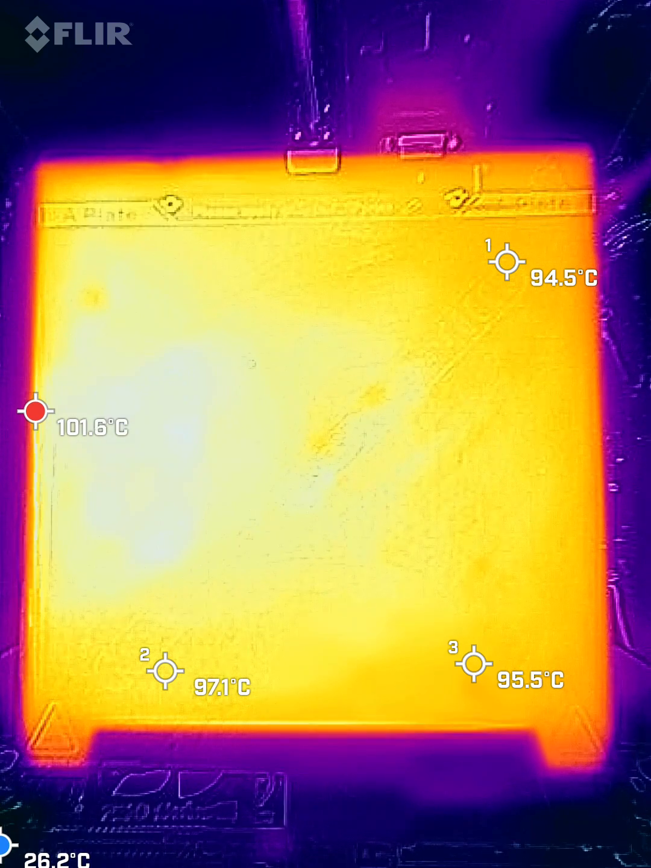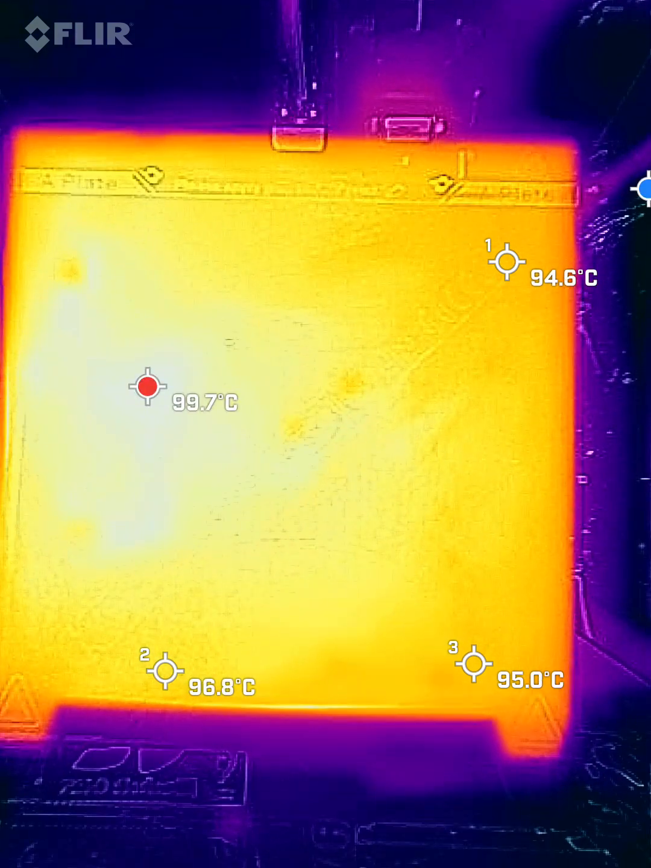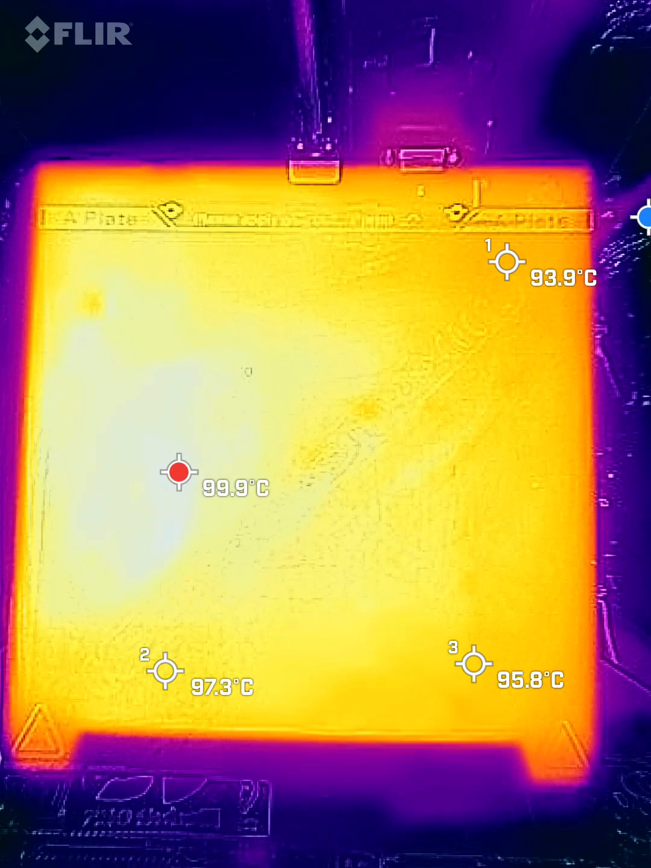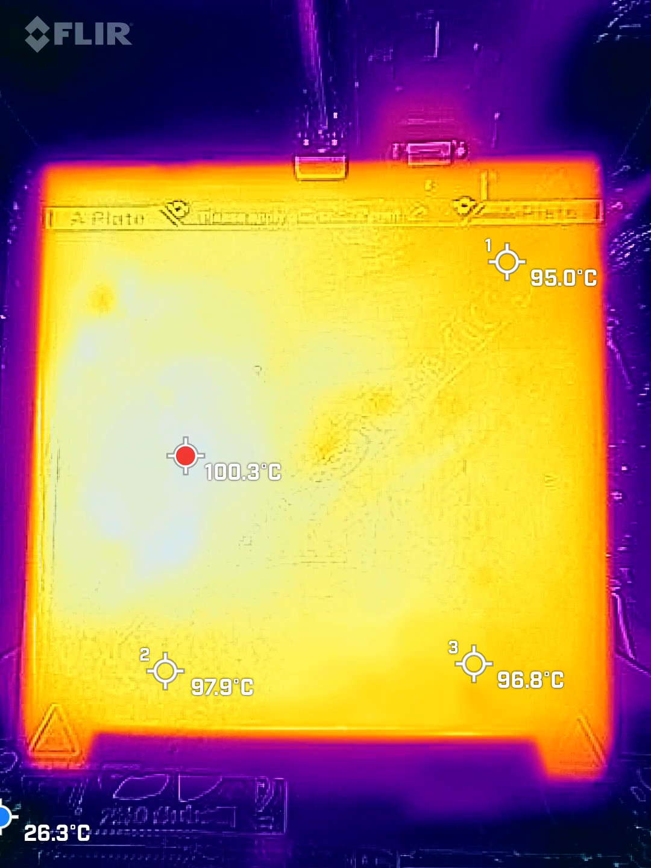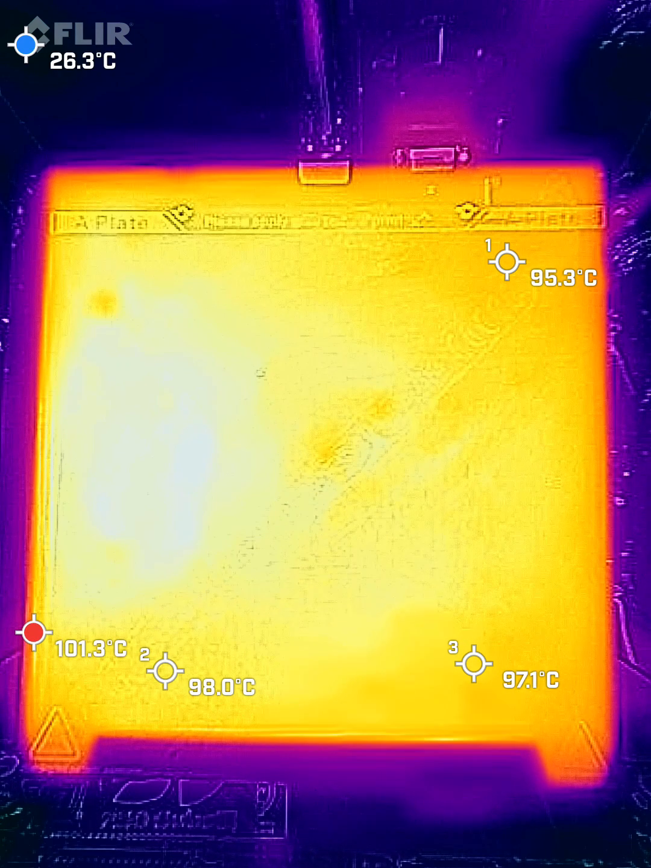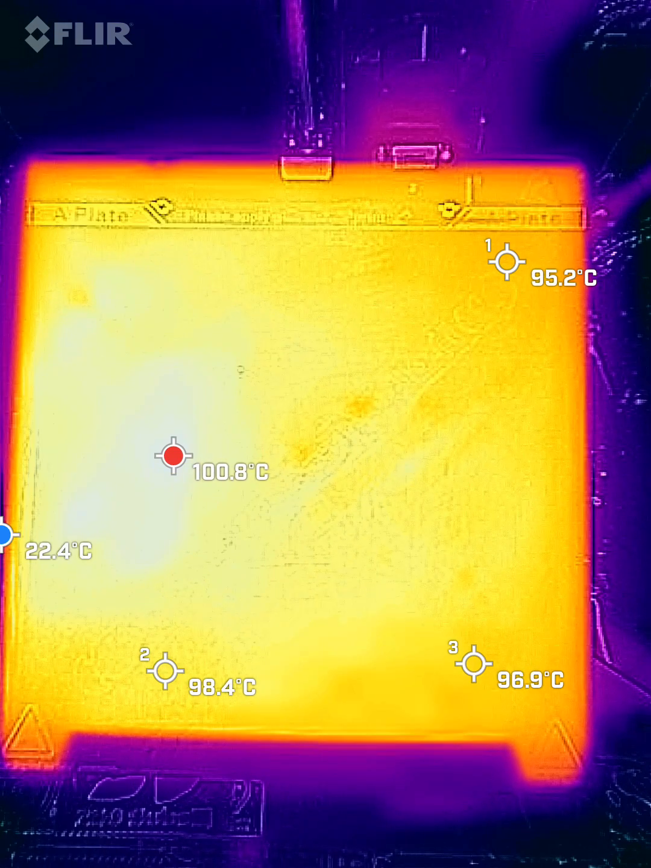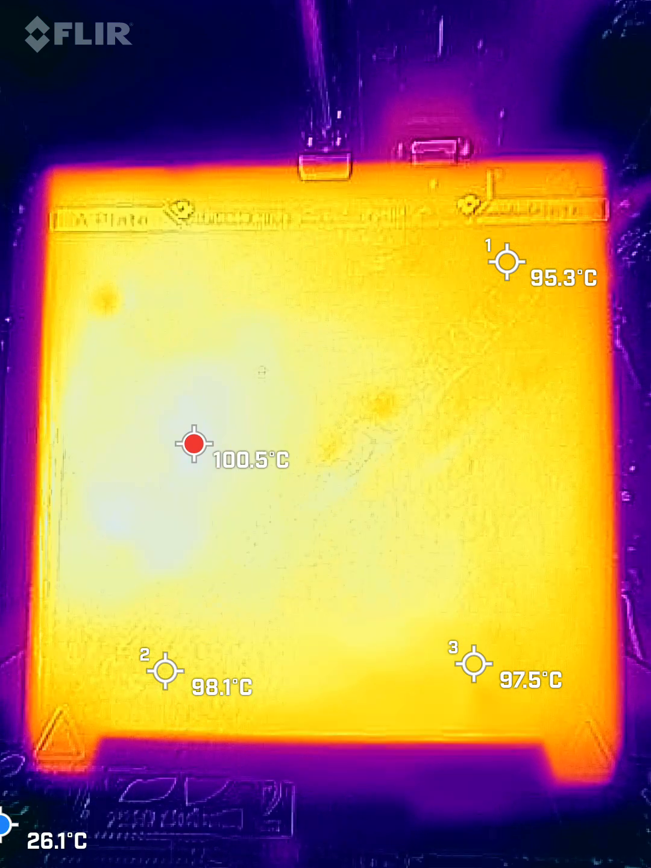Okay, if you go to 100, then it is looking like his suspicion is correct. But at like 45 and 70, if I recall correctly, they were quite uniform. But definitely a little bit of a difference here. And so now that I see this, the Flir camera is almost paying for itself, even though it's not making me a nickel.